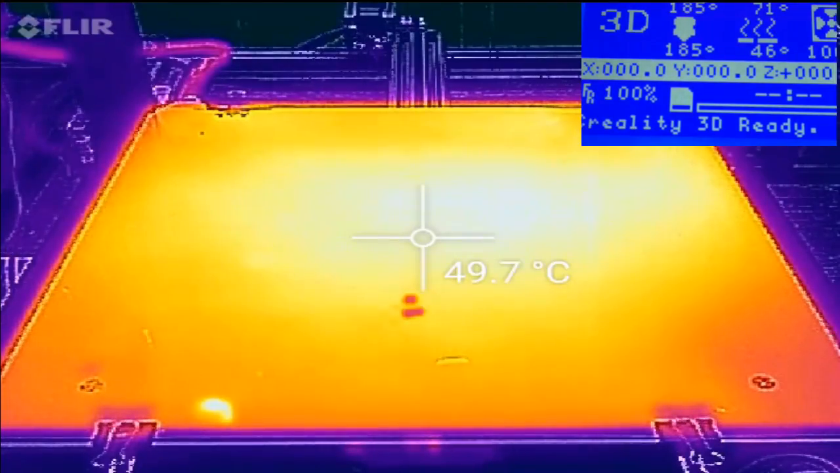I think probably one of the interesting things may be to either use a PID setting in the heated bed on a bed this size, or to use some kind of control that, once the thermistor says to the controller, hey, I've reached my set temperature, then it maybe dwells for a couple minutes, or a minute or two, for the heat to spread out, because that's what I want to watch as this is processing along.